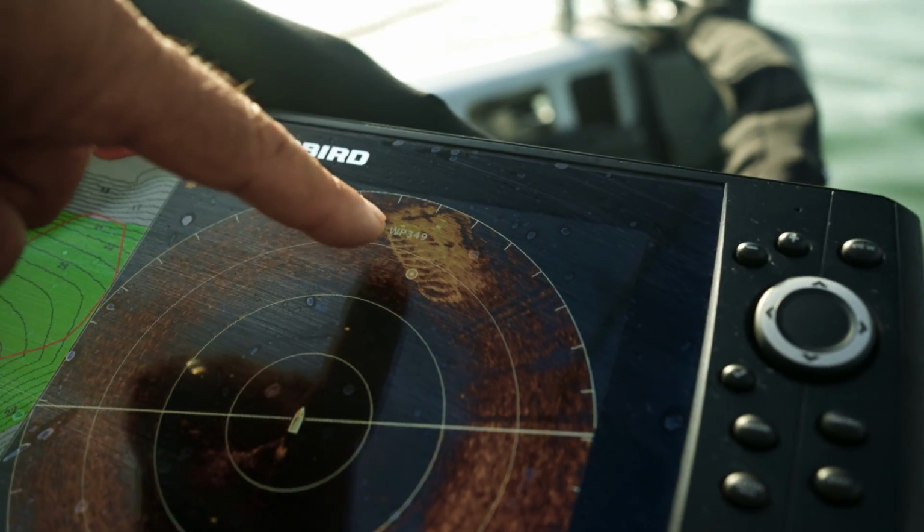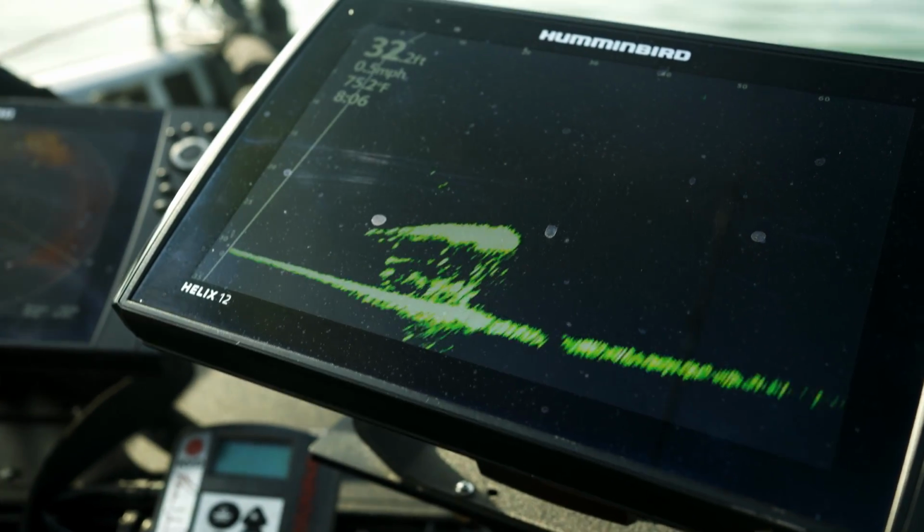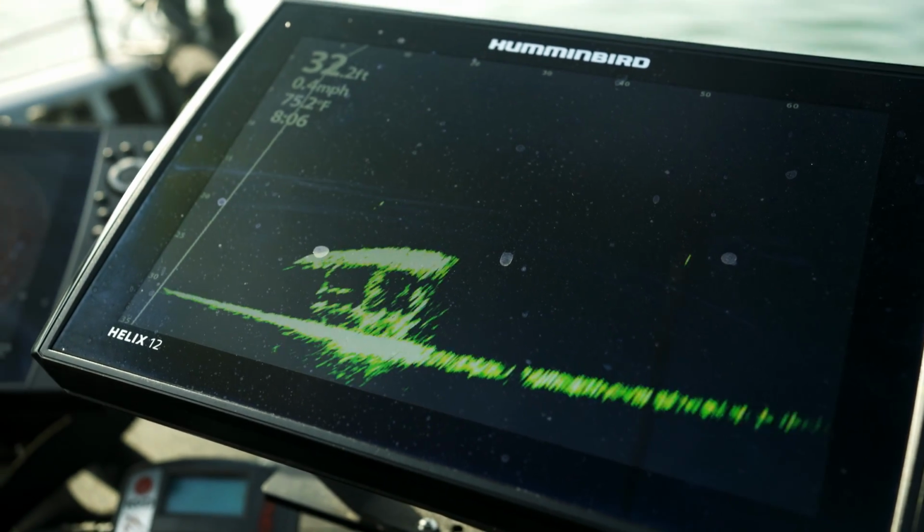So on the 360, that's the boat lift. And if you come back to here, that's the lift. And that's showing me if there's any fish. And it just seems like there's fish suspended around it right now.